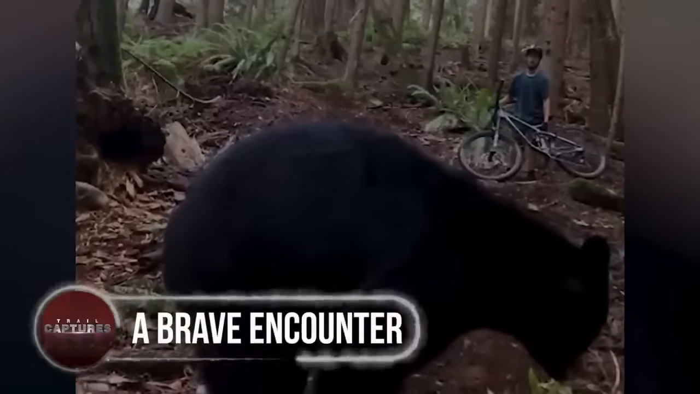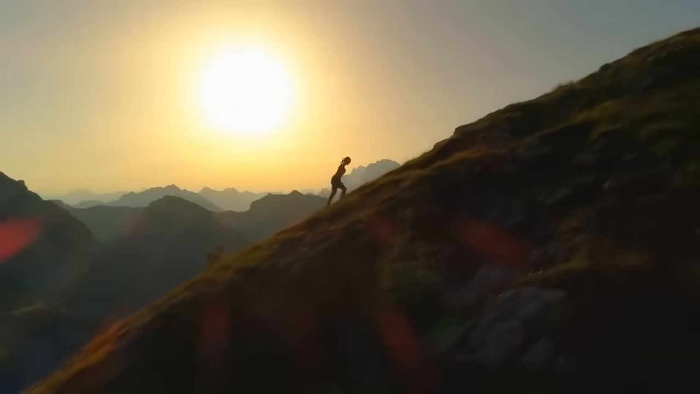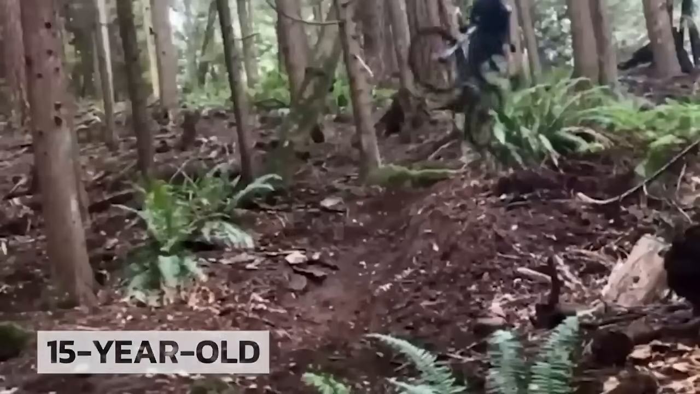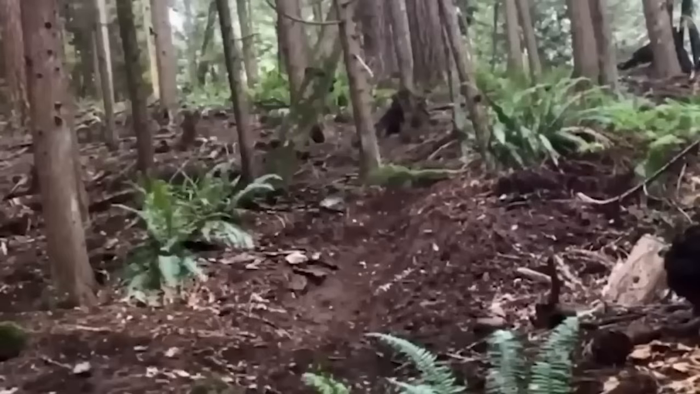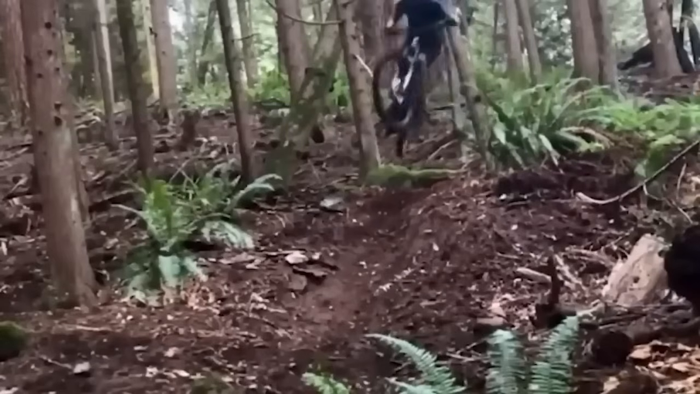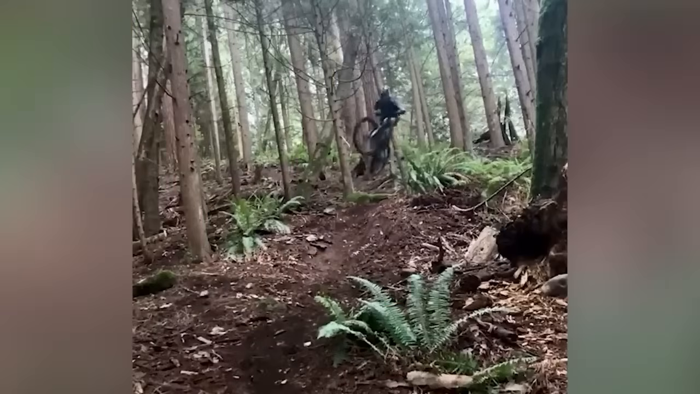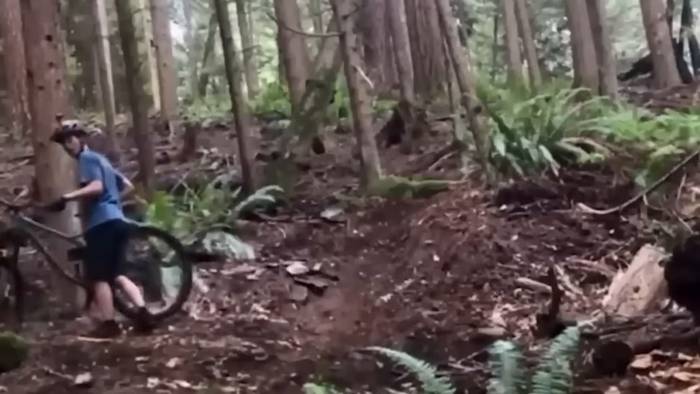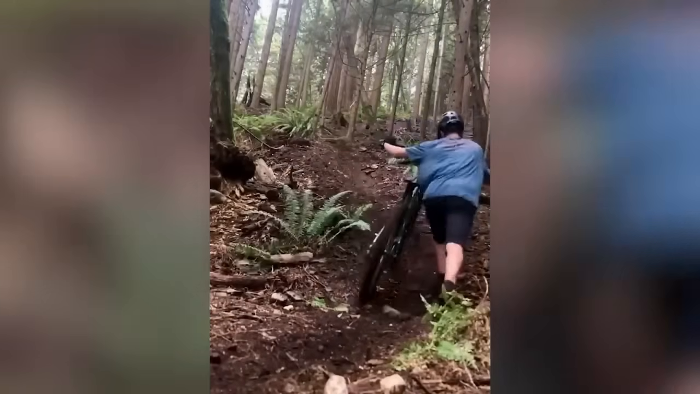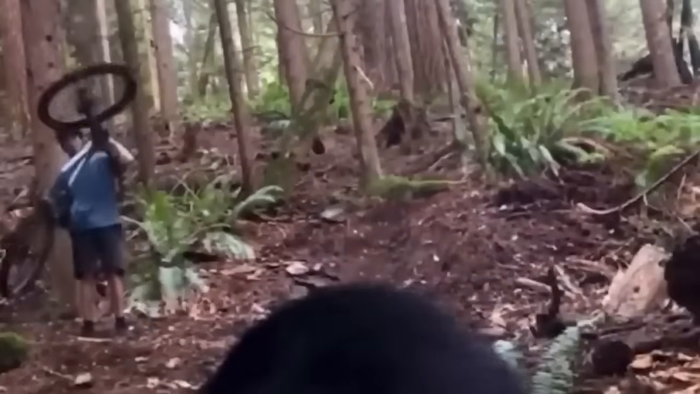A brave encounter. In a thrilling tale of courage and adventure, a 15-year-old boy set out on his bicycle to explore a trail road in the woods. Little did he know that this journey would lead to an unexpected encounter with a massive bear. As he was showing off some tricks on his bike, he heard noises from the forest and decided to investigate. To his surprise, he came face to face with the towering bear.